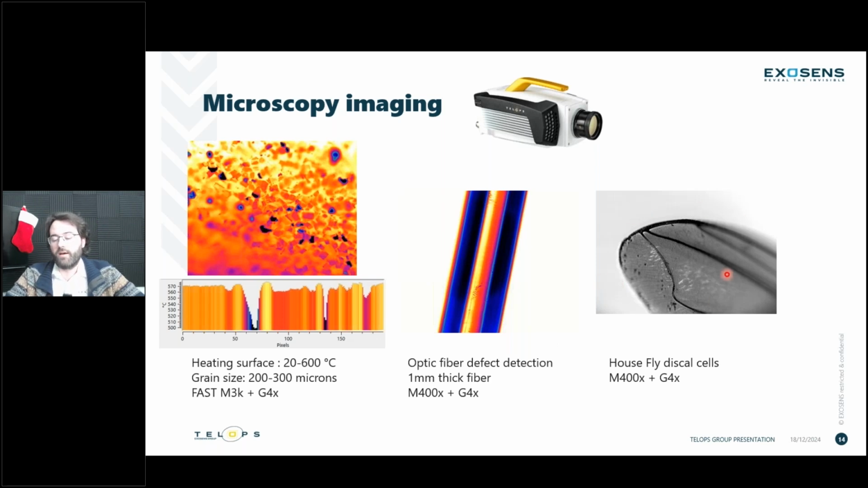Another interesting measurement that was taken was on an actual housefly, a common housefly, looking at the eye, but also the discal cells, that's the regions of those wings. And you can actually see the individual cells on that housefly wing using that microscope lens. So really beautiful images that we were able to obtain over the year.